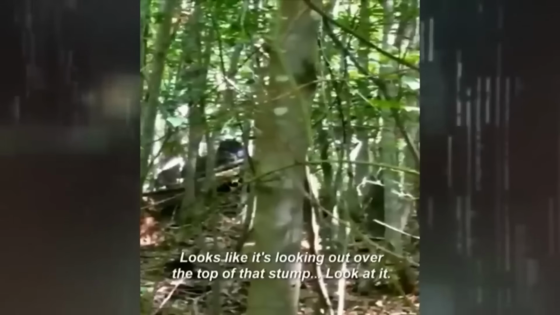The quality of the video is poor, but a shape is visible, as are its movements for a fraction of a second. Beyond this, it's anyone's guess whether it's Bigfoot or a bear.